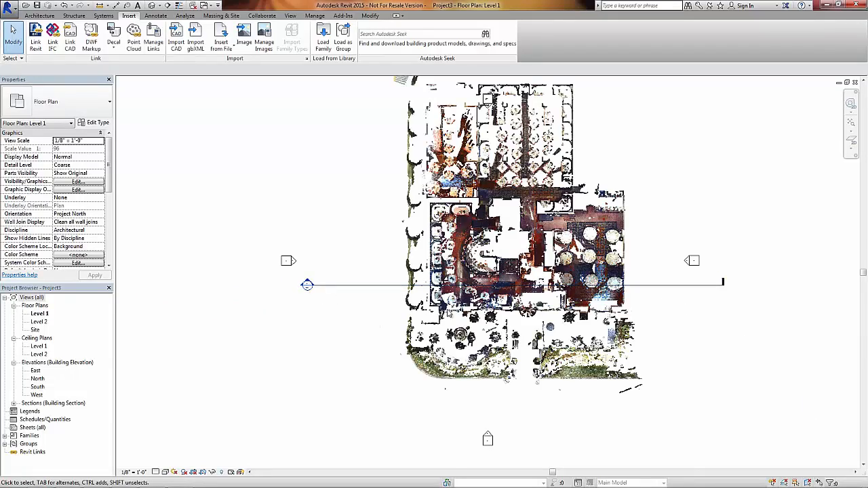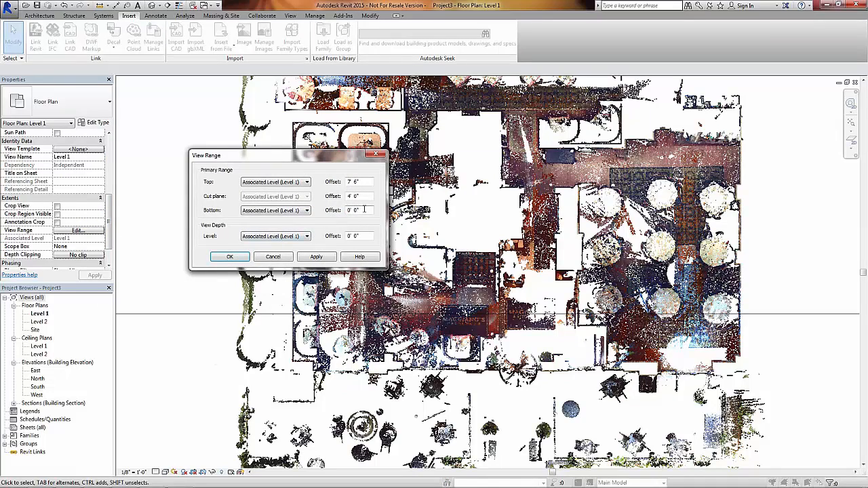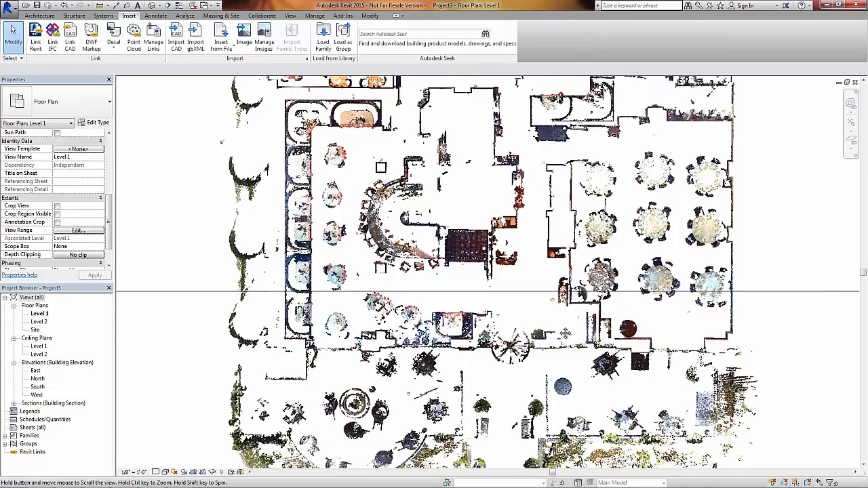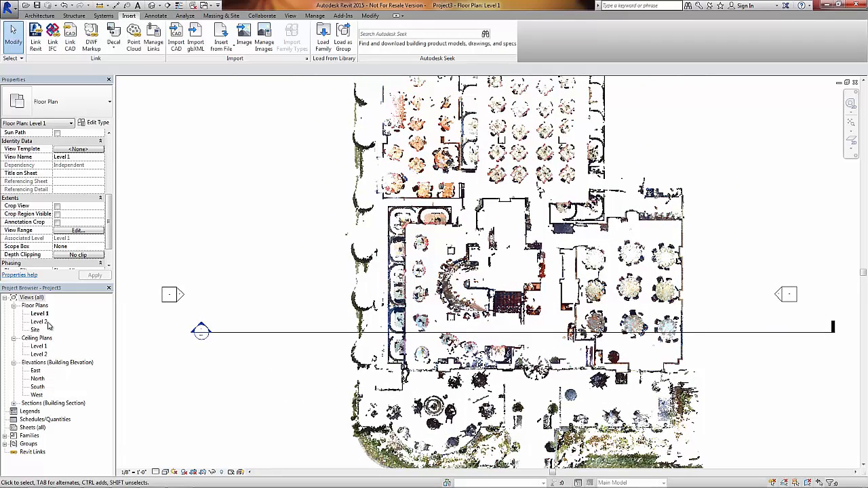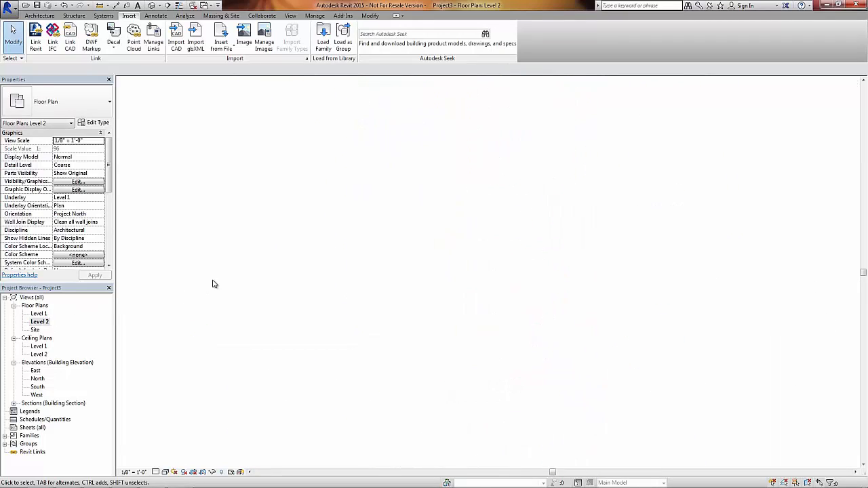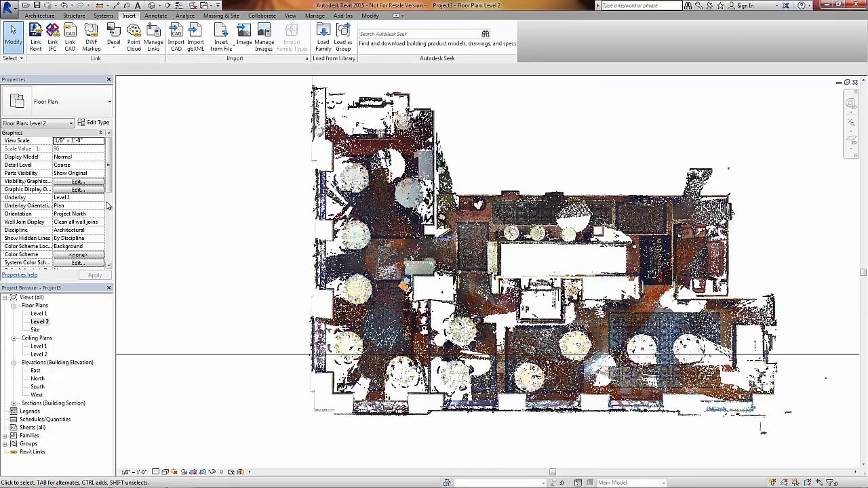Looking at the floor plan view, we see the plan section is cut all the way down to the floor so we can see the floor's materials and finishes. I'm going to adjust the view range to clip the view just above the floor level. Now our view looks more like a floor plan. I'm going to do the same thing for the second level.